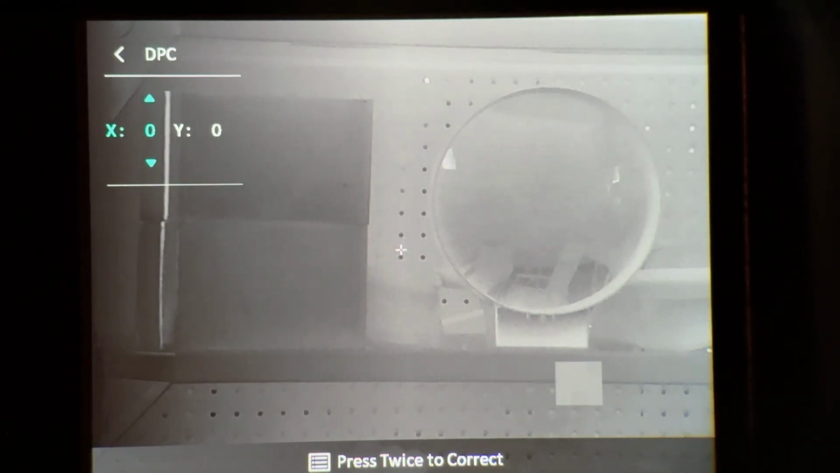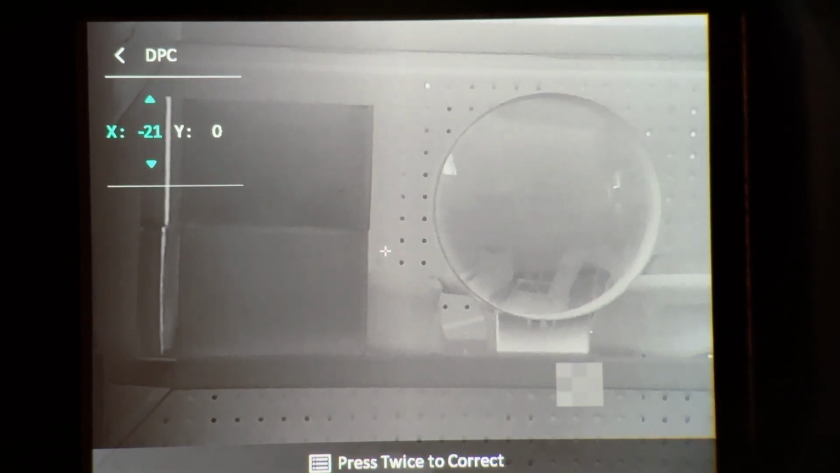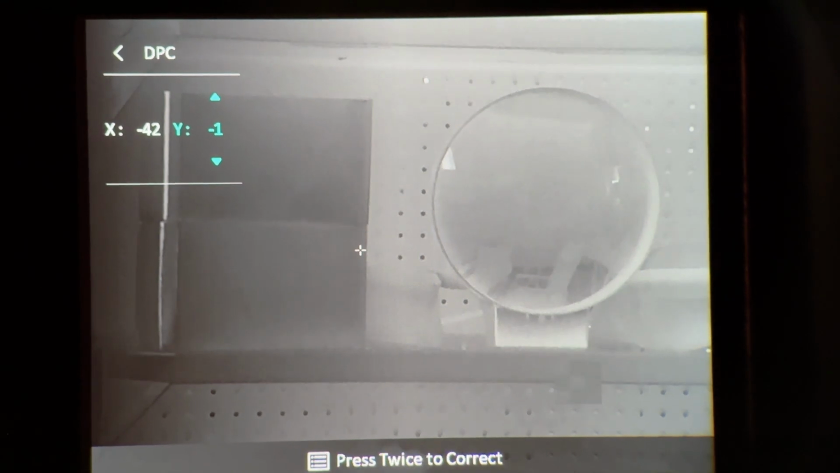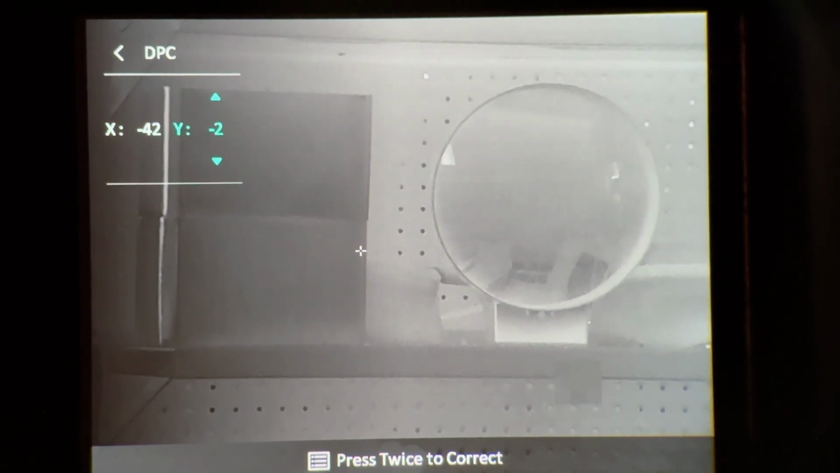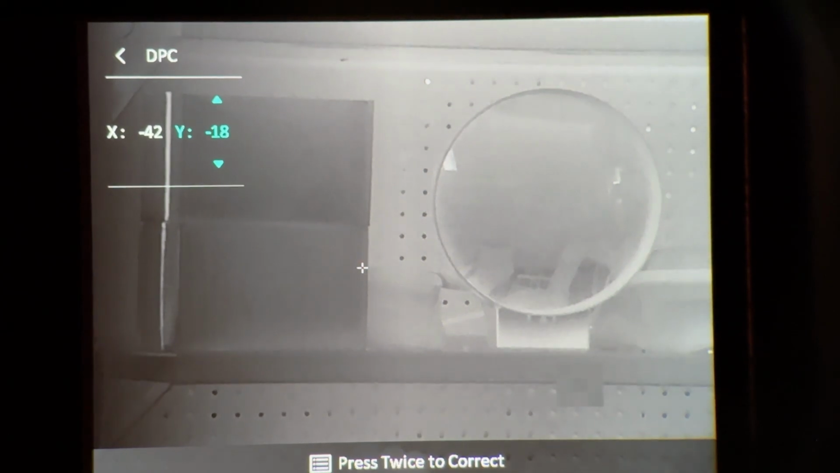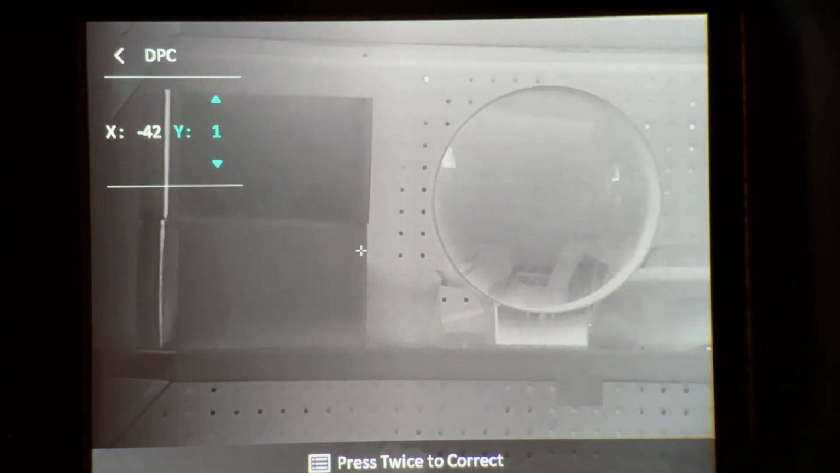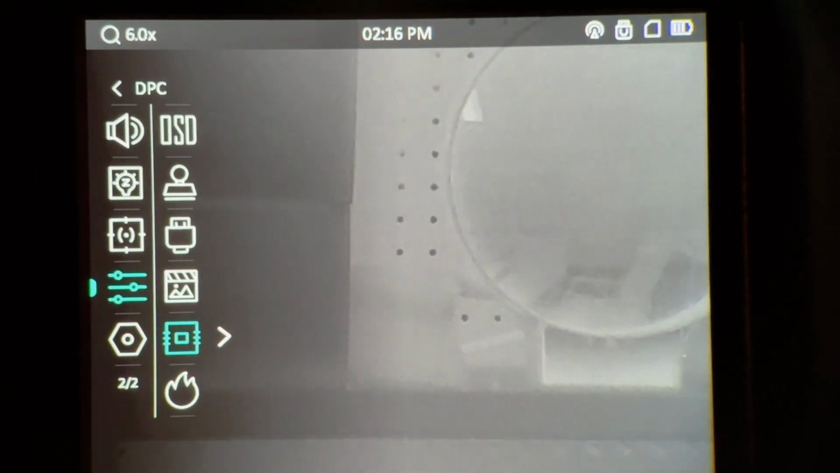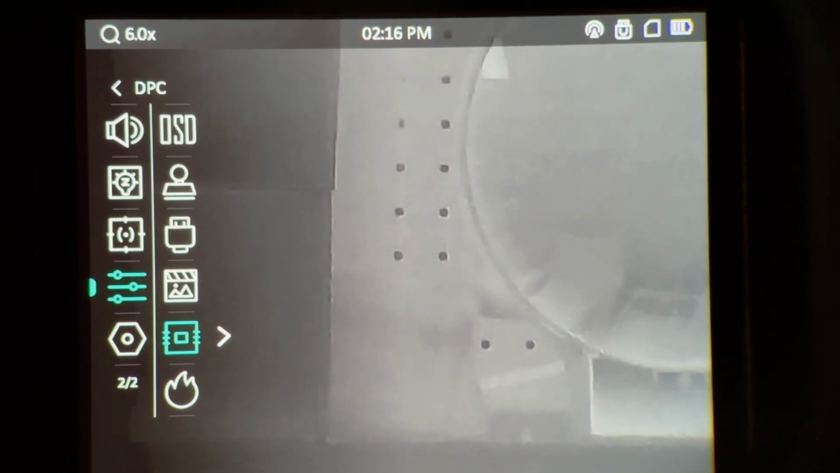Now, this is where you can come in and do a repair, and you just move your little crosshair around to wherever you have seen a dead pixel, and you single press on the palette button to change between X and Y, and use your arrow buttons up and down to go to the pixel. And then to make a correction, you press twice to correct. And then once you're done there, press and hold the menu button to go back out.